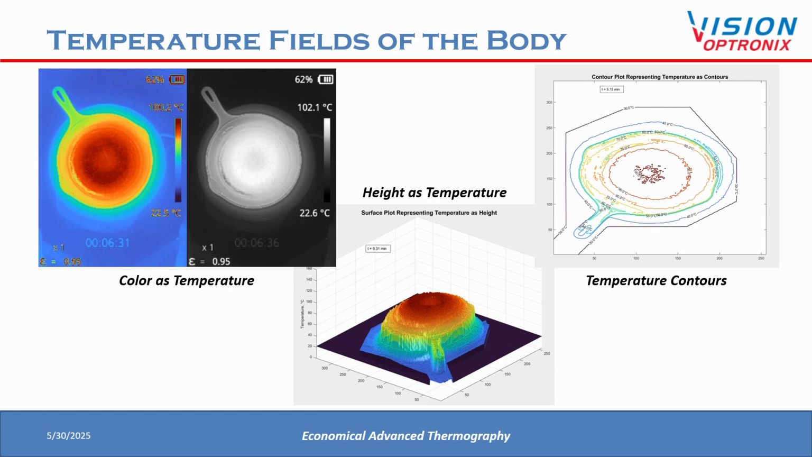Three methods were chosen to display the temperature fields measured by the TC005 and recovered in our image stack: color as temperature, height as temperature, and temperature contours. For these displays, some important times to keep in mind are for the peak temperature, which occurs at about 2.6 minutes, and the time that the thermal system enters the temperature control band, which occurs at about 6.2 minutes. It can also be seen that heat energy is applied annularly in the shape of a ring.